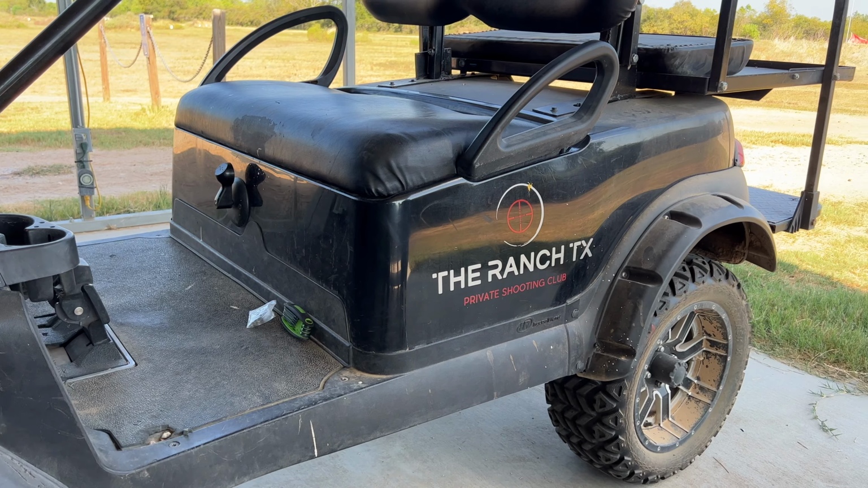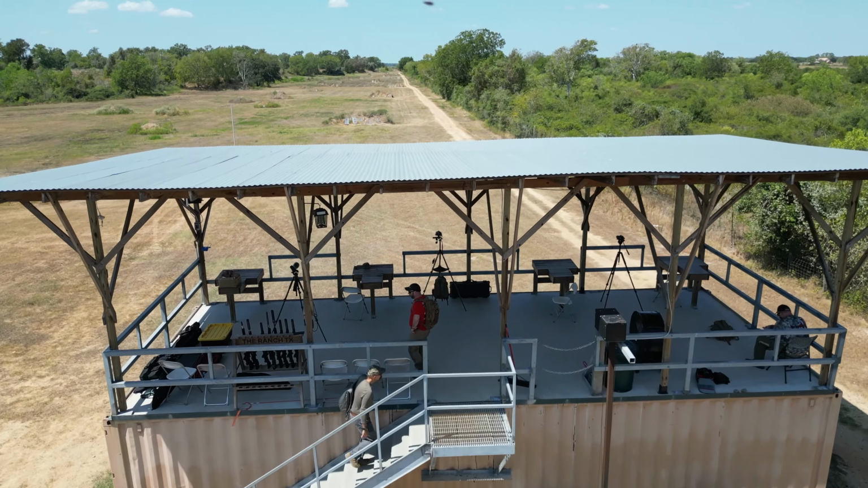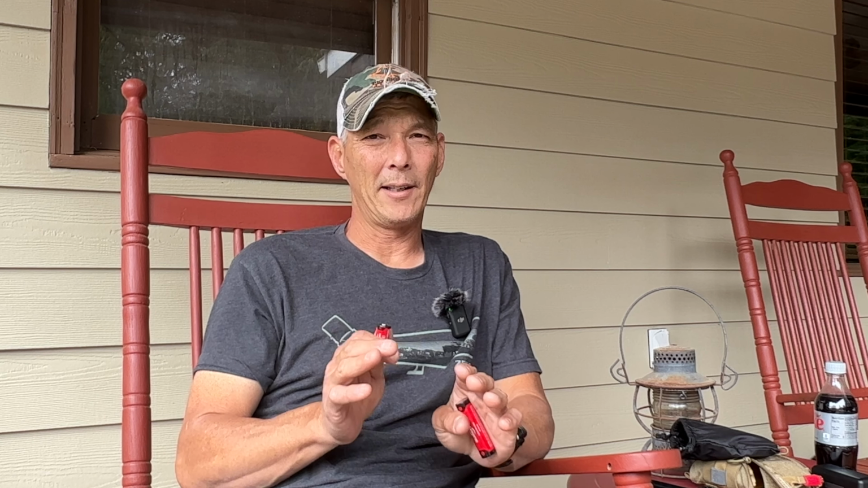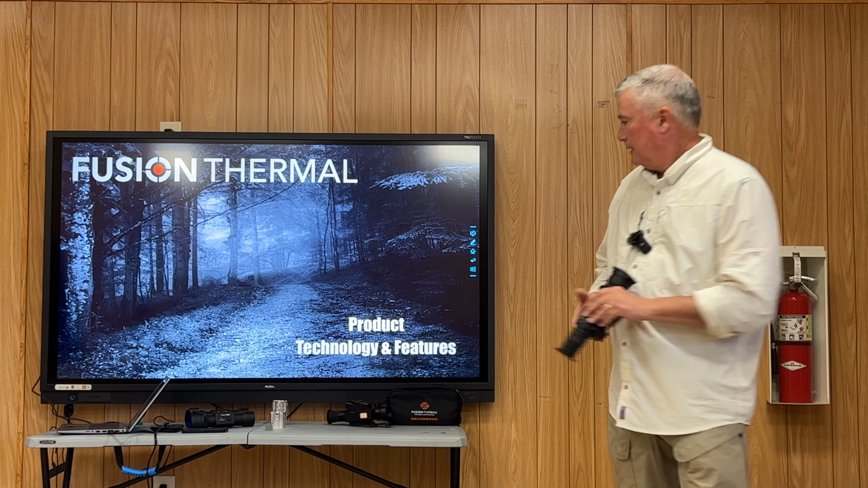Now on the second day, they took us to the Texas Ranch, which was a gun range. And what we had to do was drive about 45 minutes or so. I think it was something like that. And we went to this facility and they wanted to give us a classroom session learning a lot about thermals. And I learned a ton. So for those that want to know, great. If not, you can skip forwards.